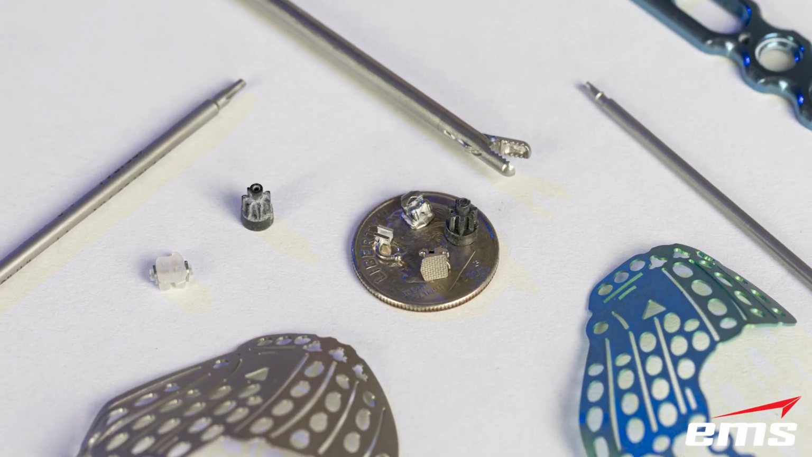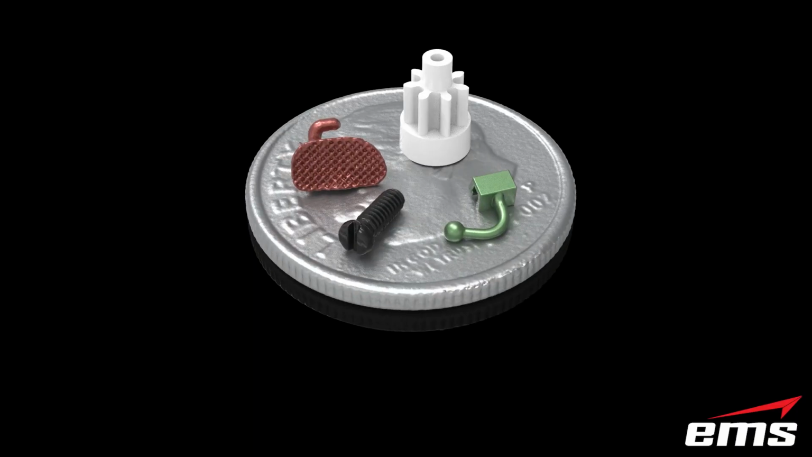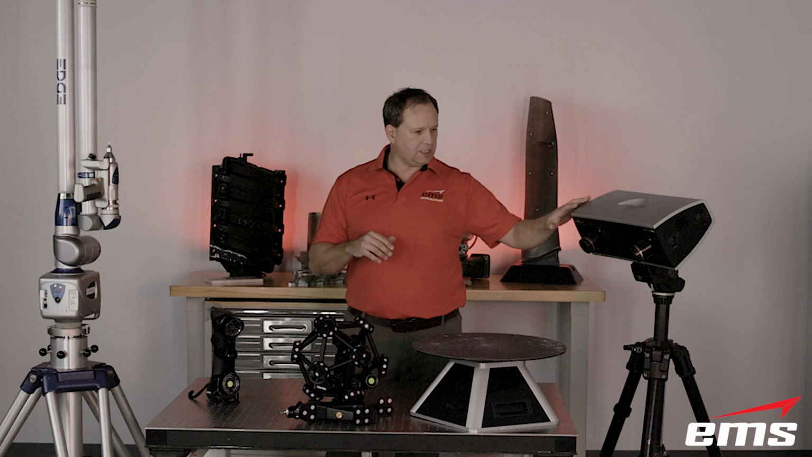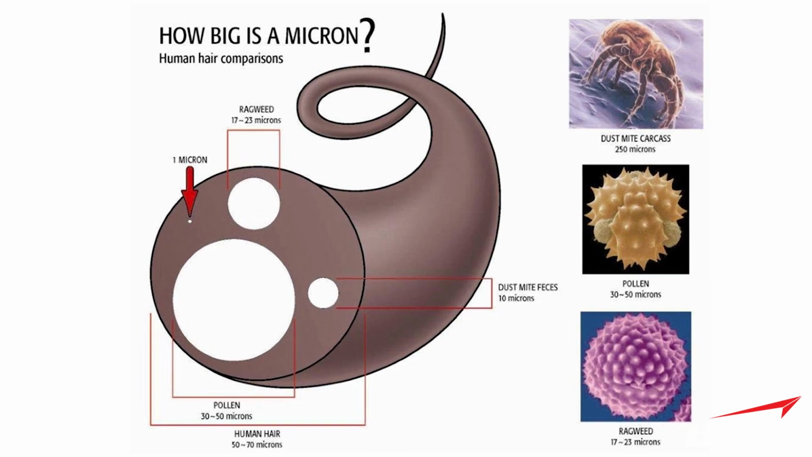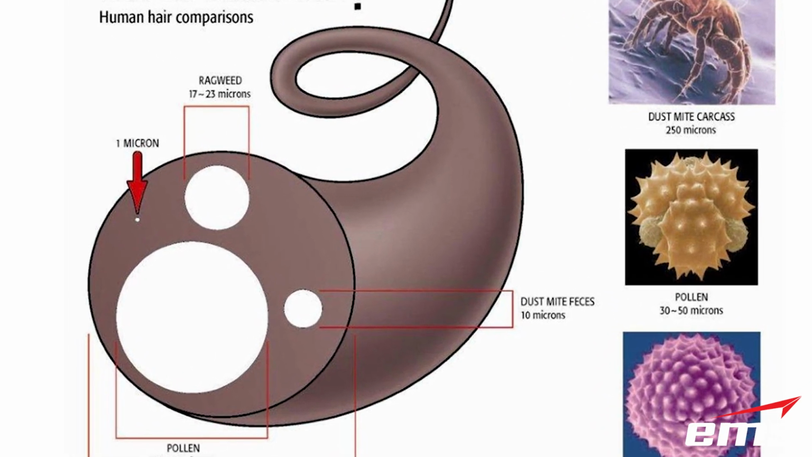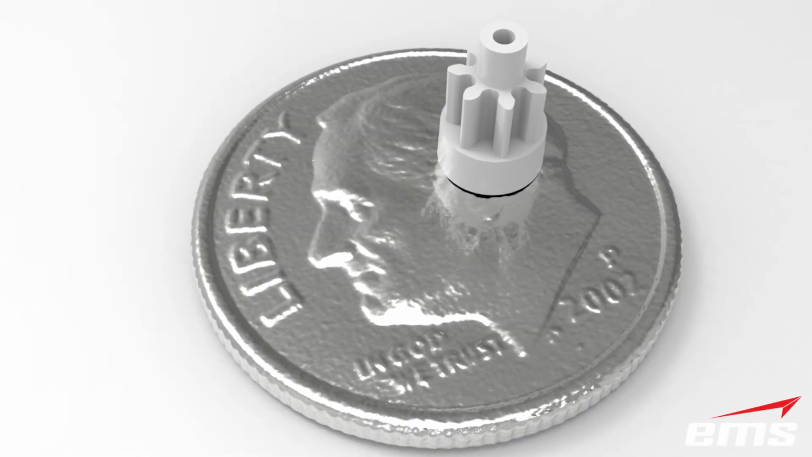If you're doing small stuff, when I mean small, I mean really tiny stuff, by far the best technologies out there are these structured light systems. And the reason being is you can put in these interchangeable lenses and you can get point spacing down to like 10, 12 microns. It's absolutely amazing the level of resolution you can get out of these systems because of these interchangeable lenses.